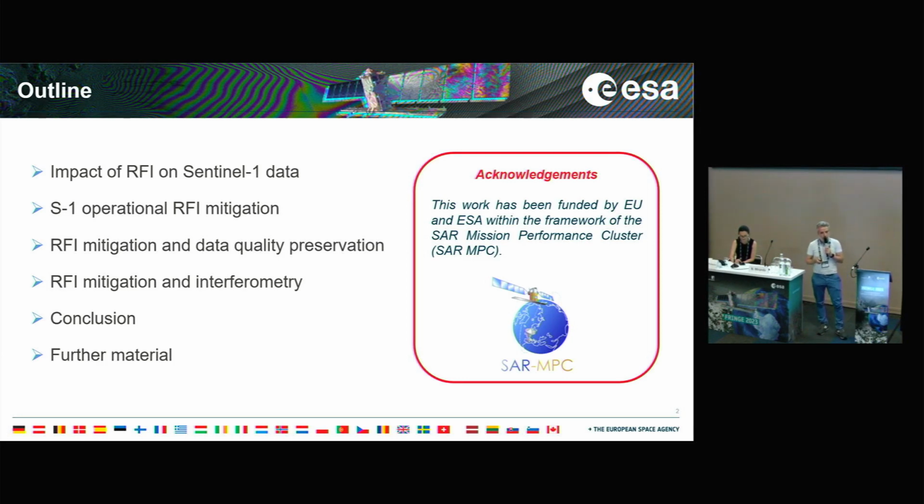Now I'm talking about a recent evolution, a couple of years ago, that we introduced in the operational processor, which is the RFI mitigation. This evolution impacts a lot on the quality of the data. It improves the quality of the data, but it could also introduce some issues for you. So our goal was really to verify that these issues were not affecting the interferometric community.